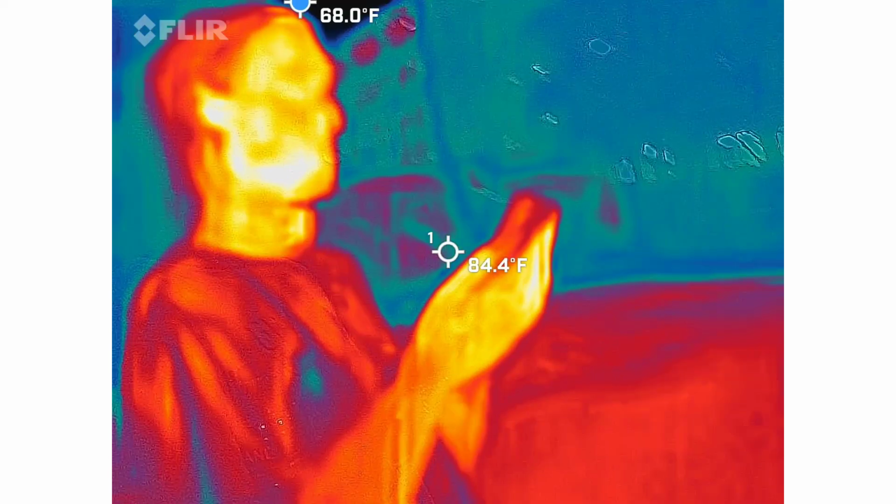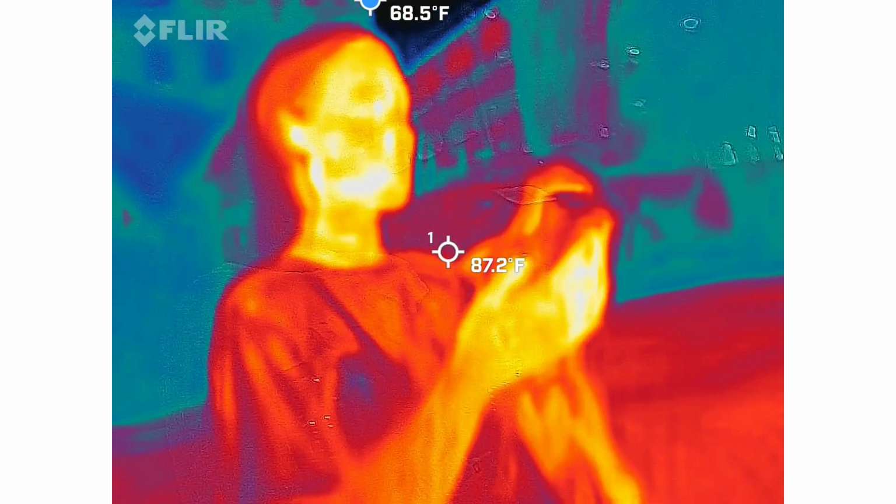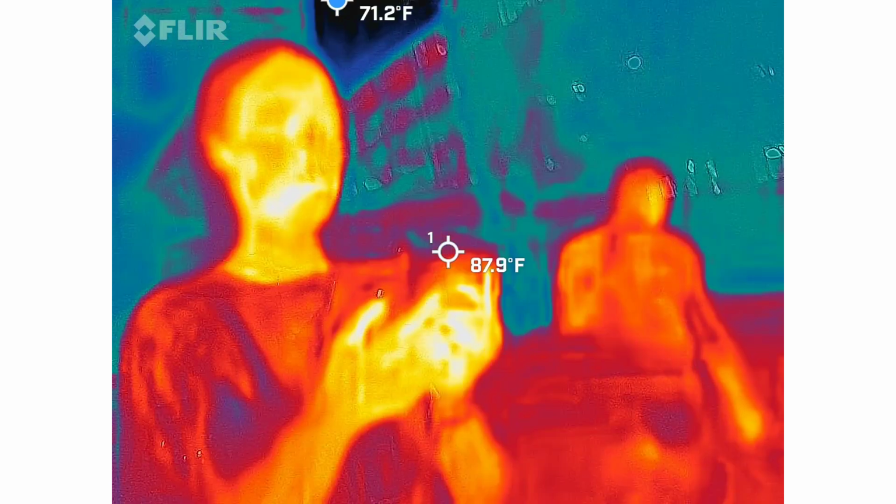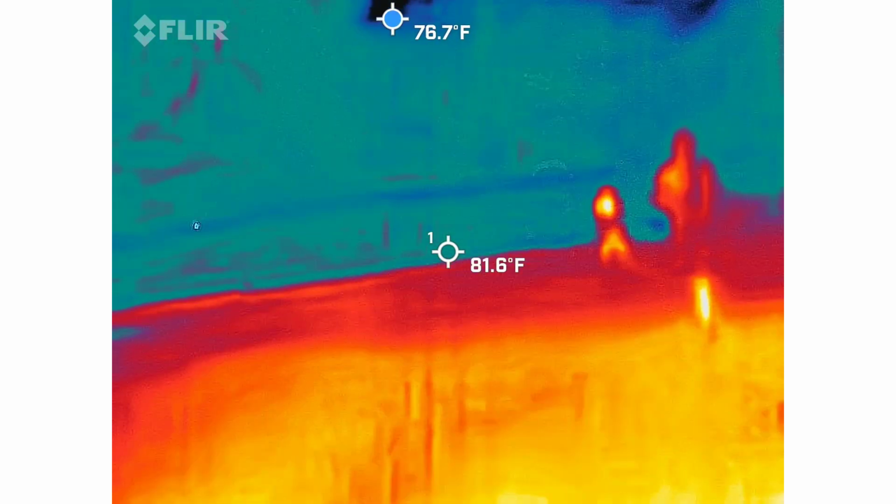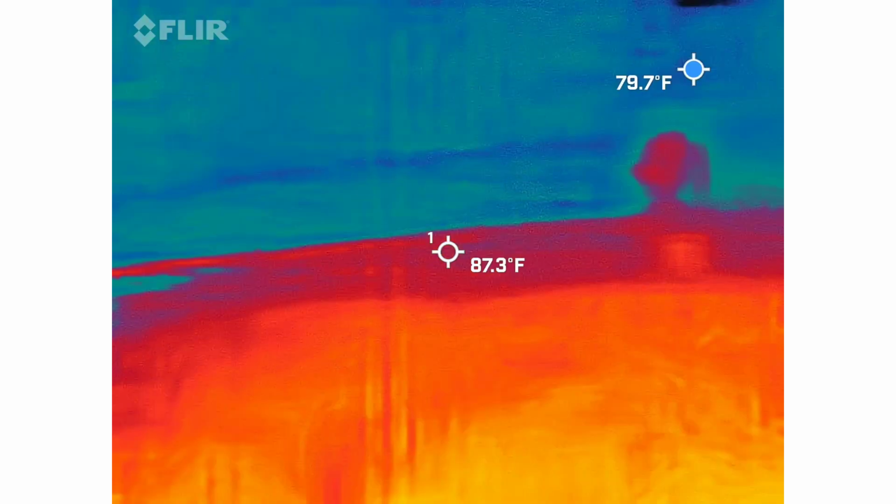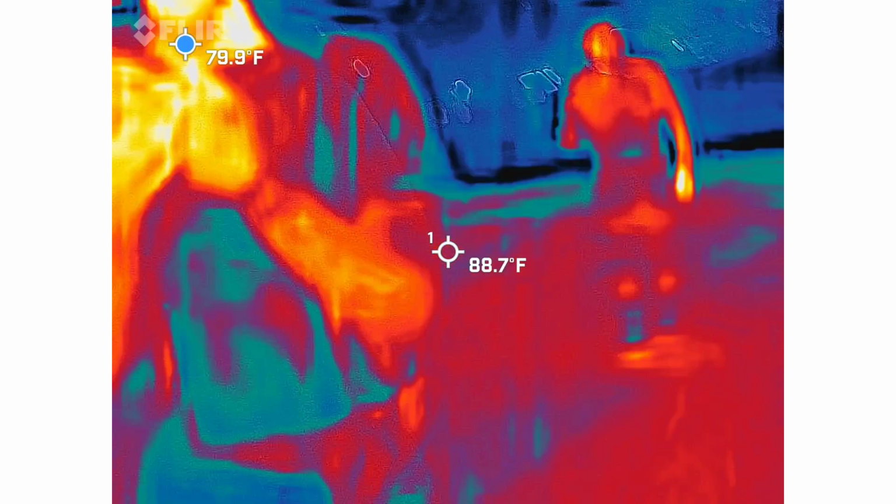Are these ghost tour people? Mm-hmm. I'm gonna go around the front. Just don't interrupt the other tours if somebody's saying anything.